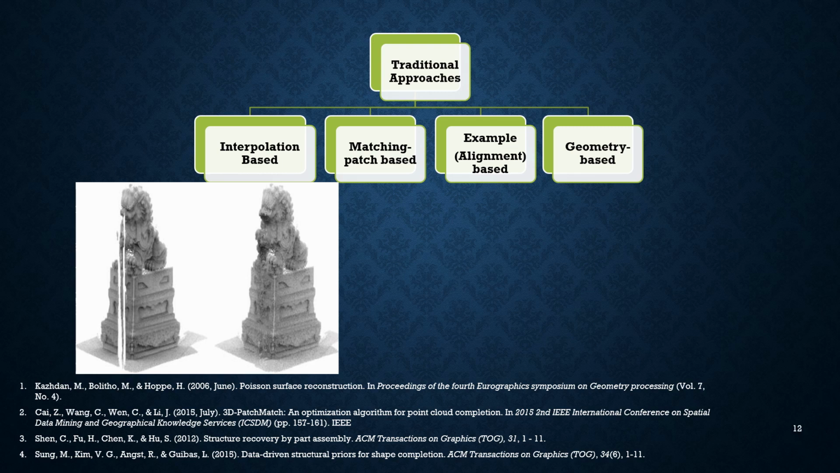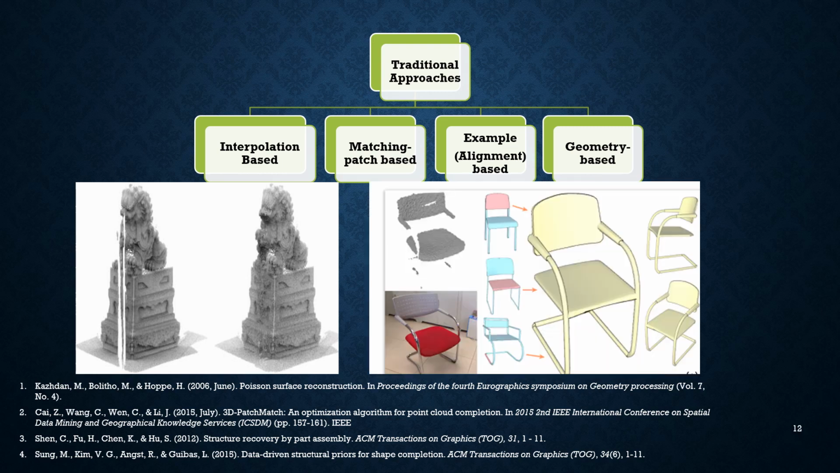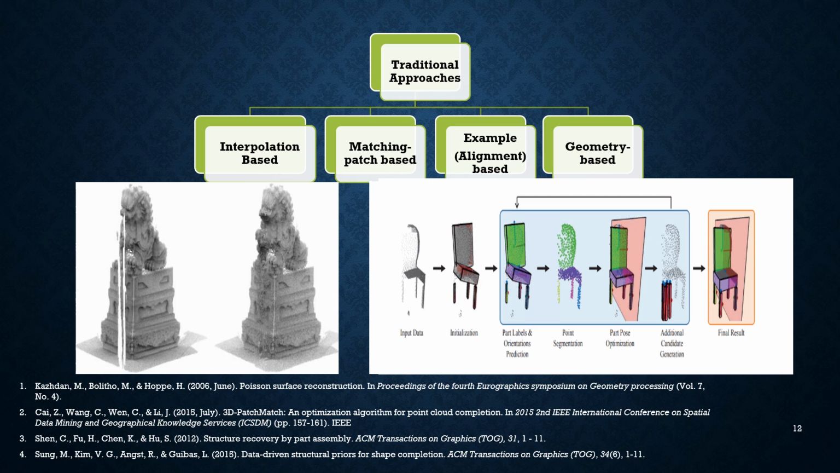However, a matching patch may not always be found. Example-based methods complete the shapes by matching the partial inputs with template shape models from a large shape database. Although these models can complete larger missing regions than interpolation and matching patch-based methods, if the corresponding shape is not found in the template dataset, that could lead to misleading completion results. Geometry-based methods complete shapes by using geometry cues like structural property, symmetry, and regularity. However, they may not perform well for irregularly shaped objects.